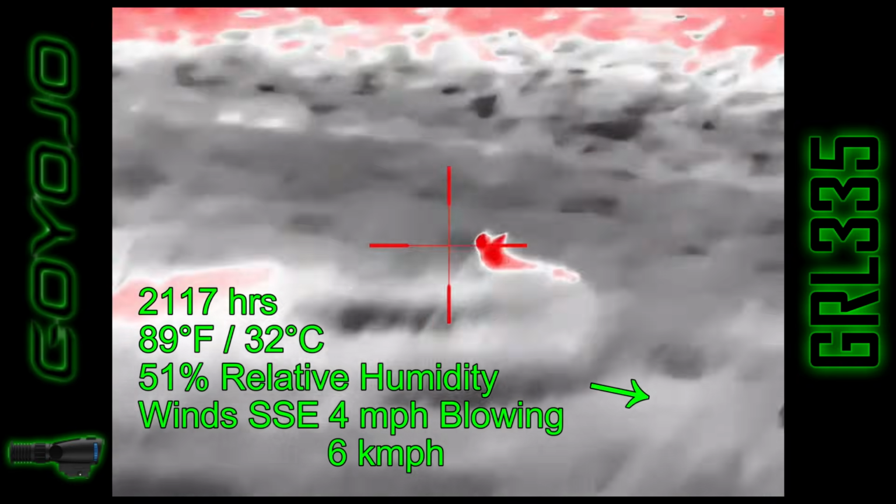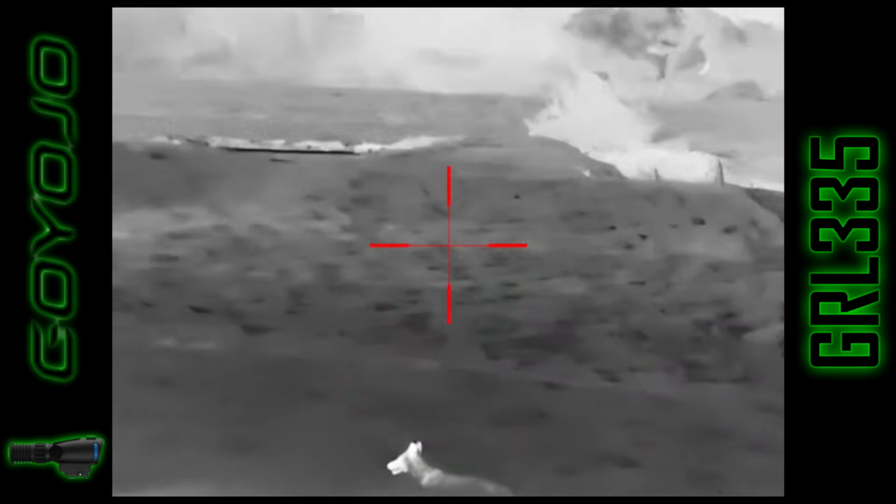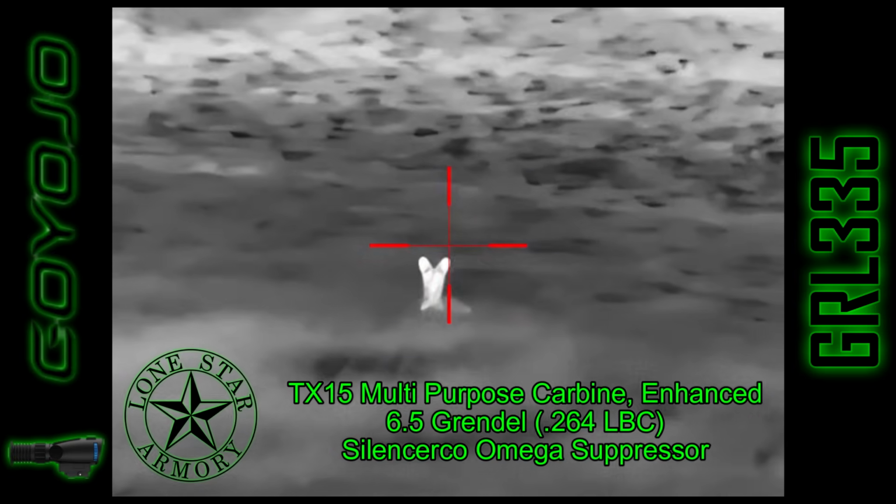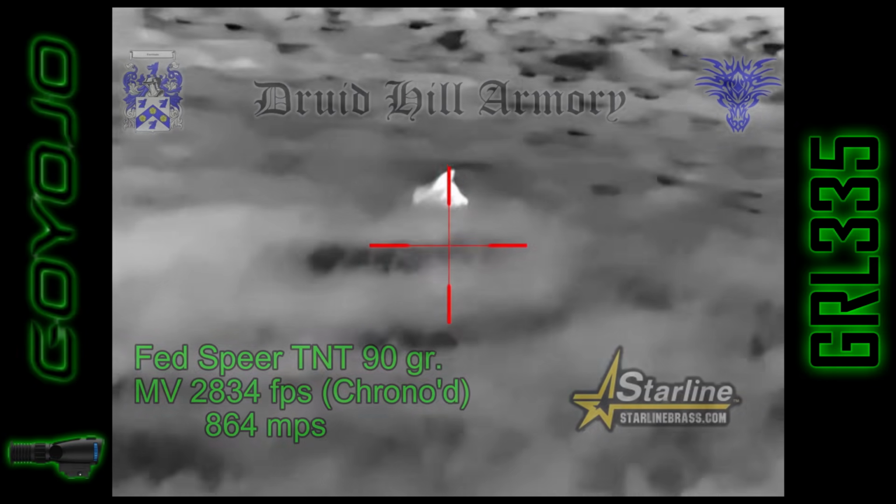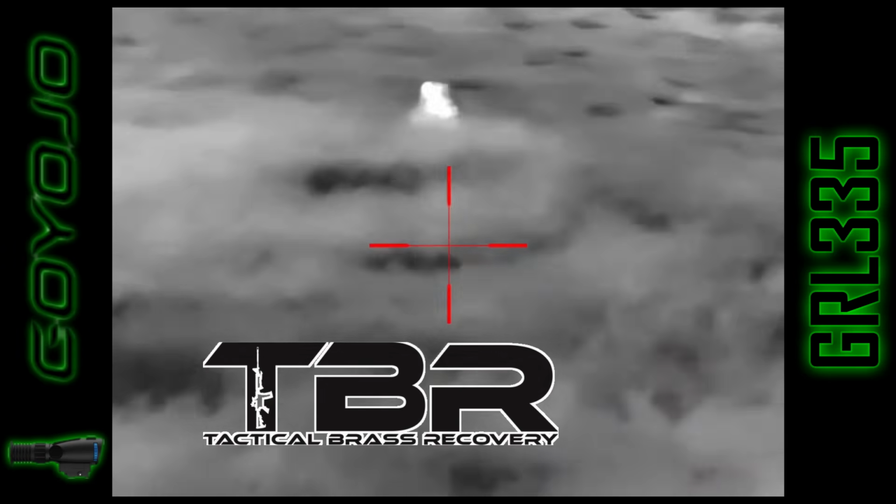Alright, so the coyote is still nearby. The wind isn't a problem. The cows are no longer in the background, so I hope to get a shot at the coyote with my TX-15 Multipurpose Carbine Enhanced from Lone Star Armory. And I'm going to be shooting some Federal Spear TNT 90 grain bullets loaded by Druid Hill Armory and the Starline Brass. Brass Catcher by Tactical Brass Recovery.